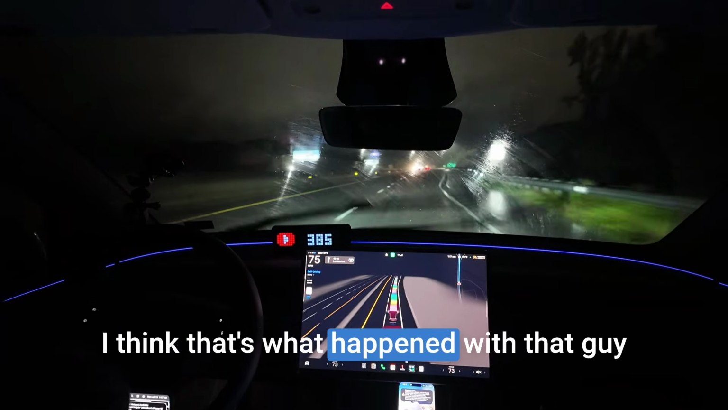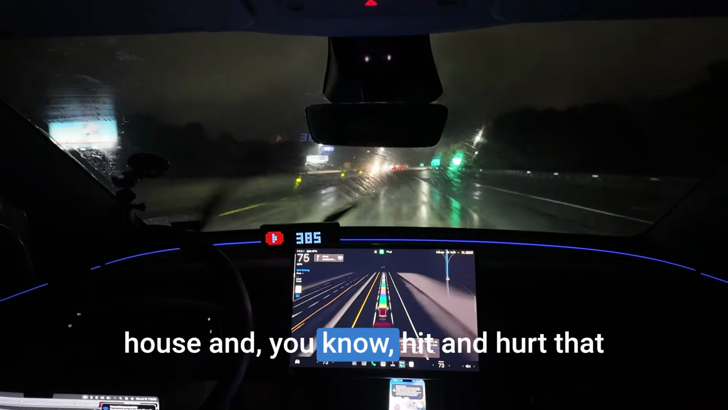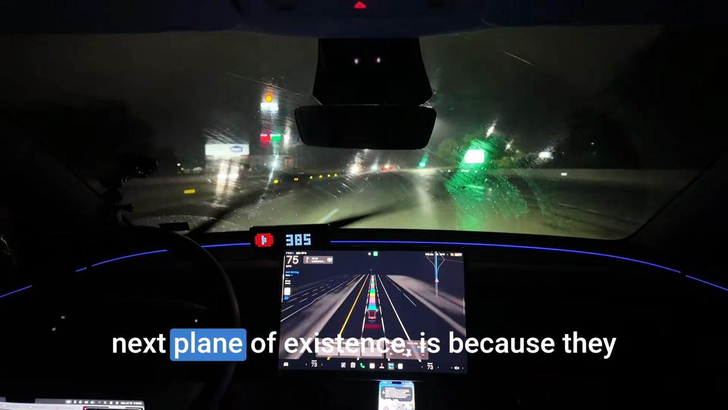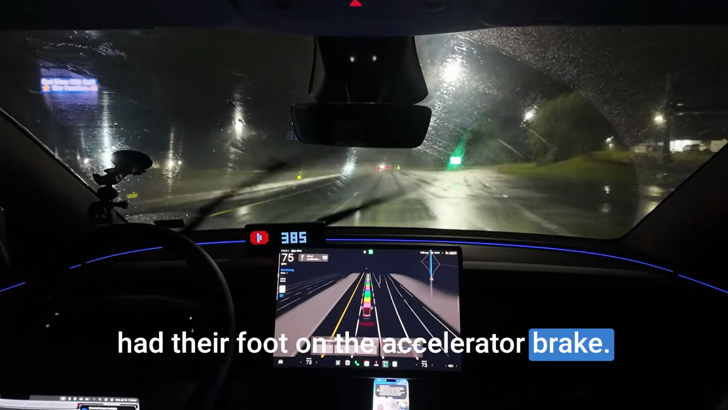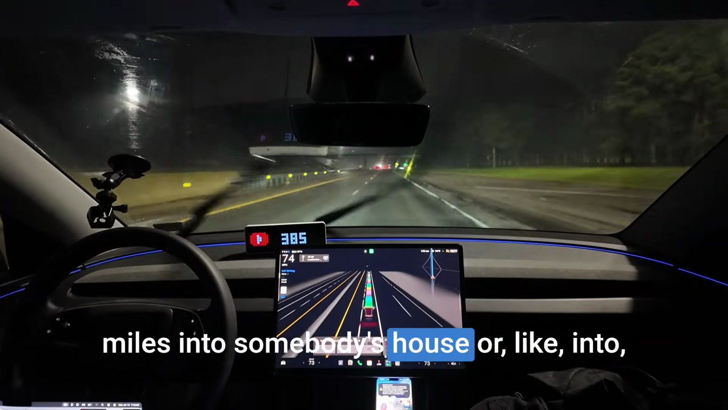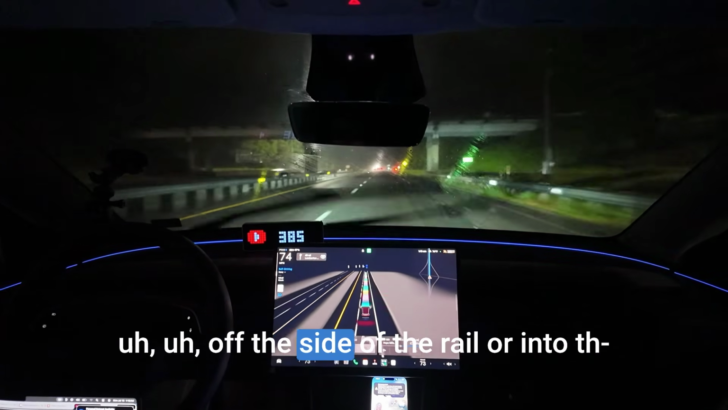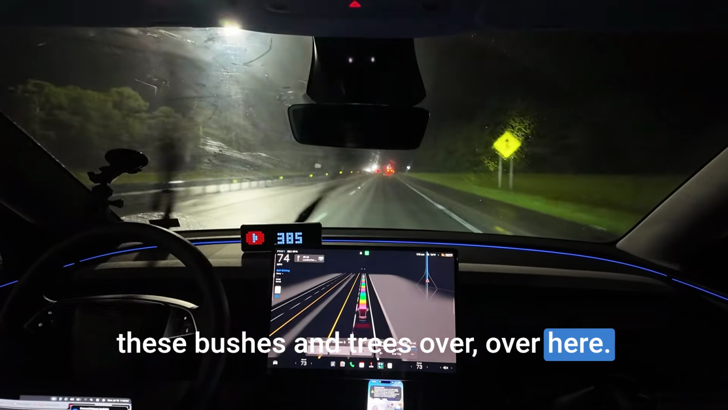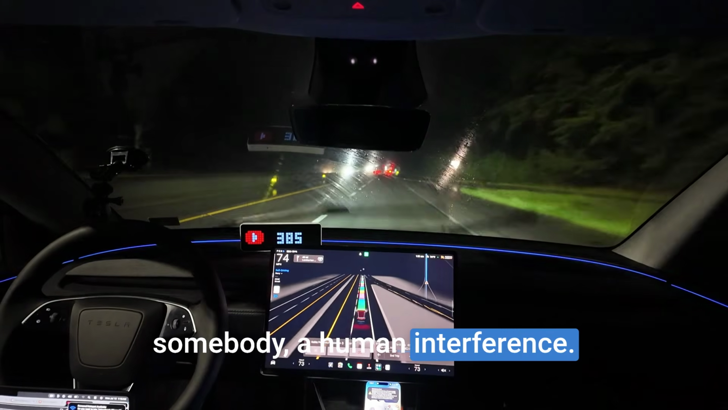I think that's what happened with that guy in Texas that drove through that person's house and hit and hurt that person. Well, made them transition to the next plane of existence, is because they had their foot on the accelerator. Full self-driving won't just go 70 miles into somebody's house or off the side of the rail or into these bushes and trees over here. It will literally have to be a human interference.